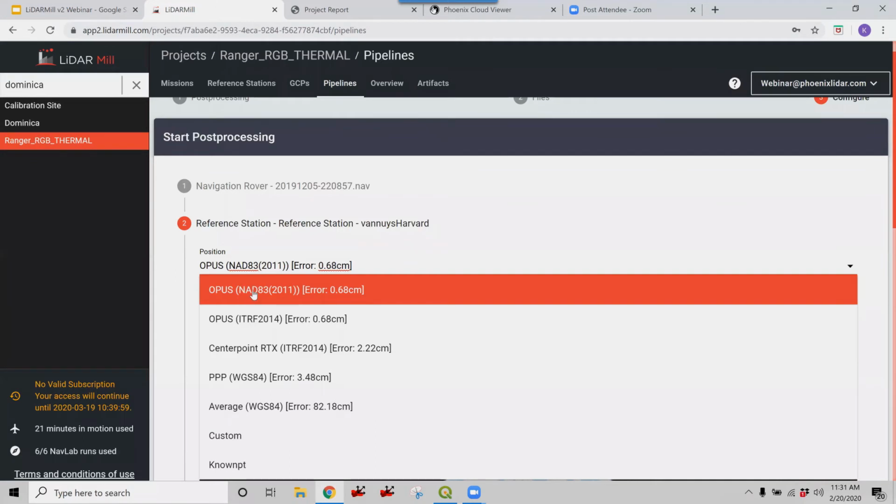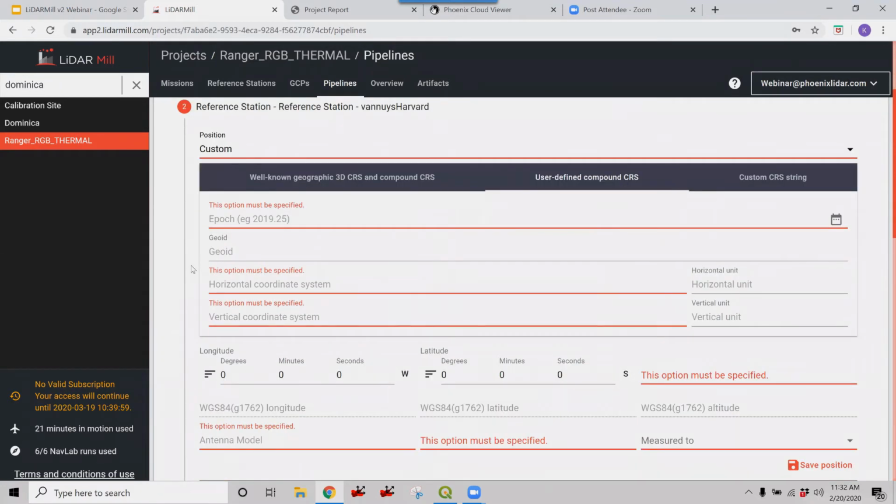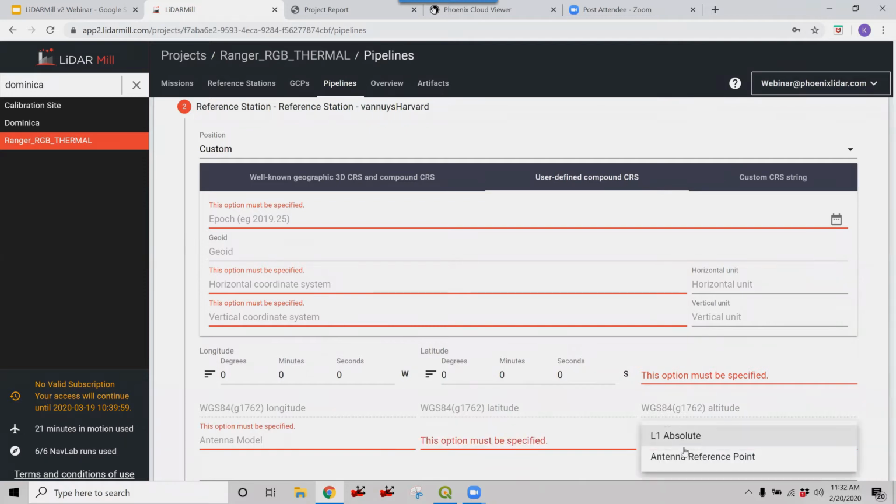If you don't want to use Opus or CenterPoint, and you set up over a known point, then you would click custom, and you would go through the workflow of selecting your epoch, geoid, horizontal coordinate system, vertical coordinate system, units, inputting your position, antenna model, antenna height, measured to either your L1 phase center or your ARP, antenna reference point.